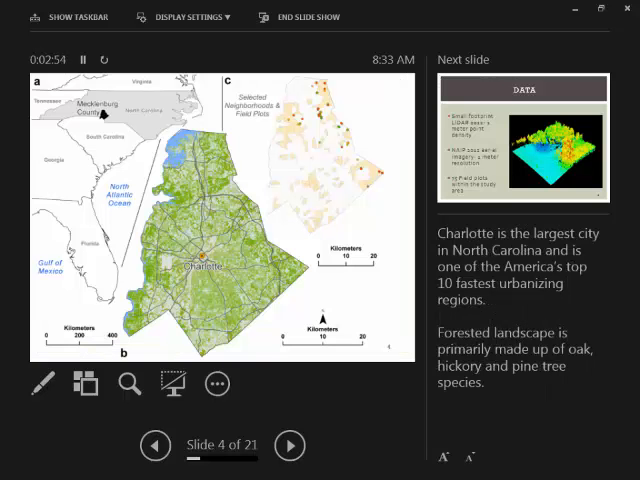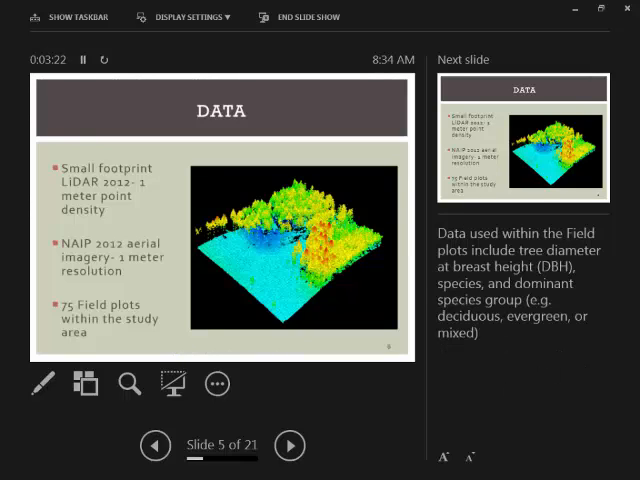So this is the study area. Our study boundaries are actually all of Mecklenburg County. I'll often say both Charlotte and Mecklenburg County because Charlotte's influence stretches beyond the county boundaries. Charlotte's primarily made up of secondary growth forests from what it was previously agricultural lands, and the main tree species are oak, hickory, and pine trees.